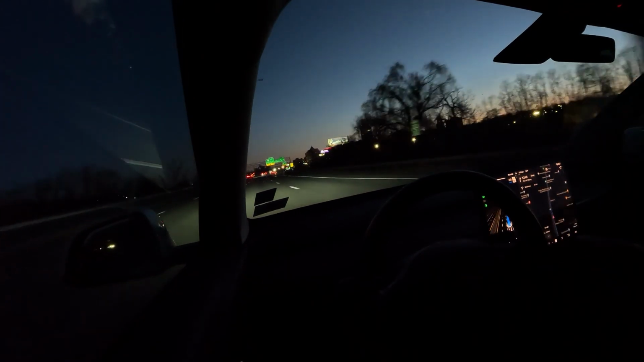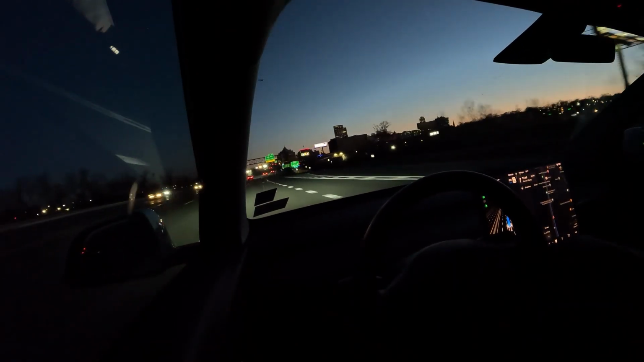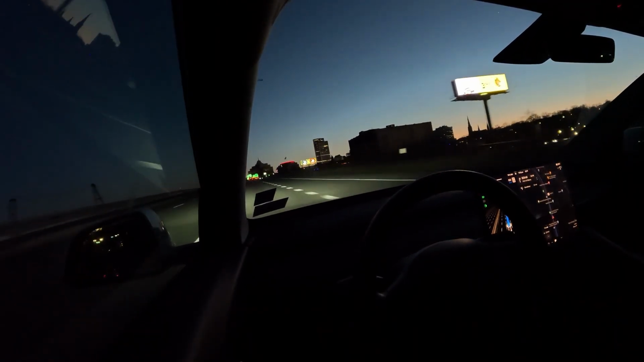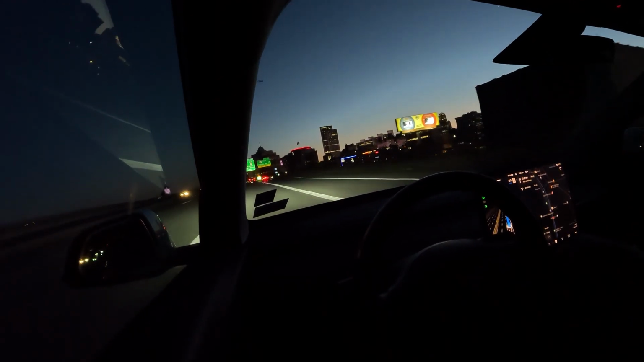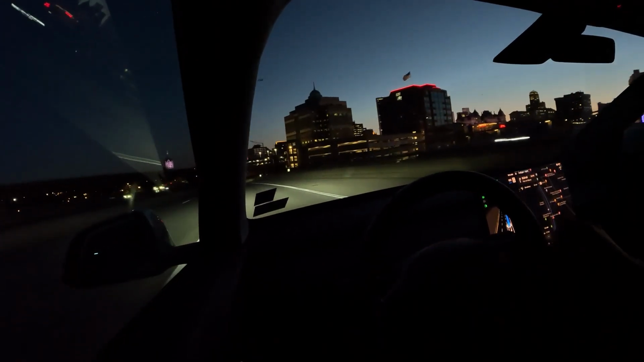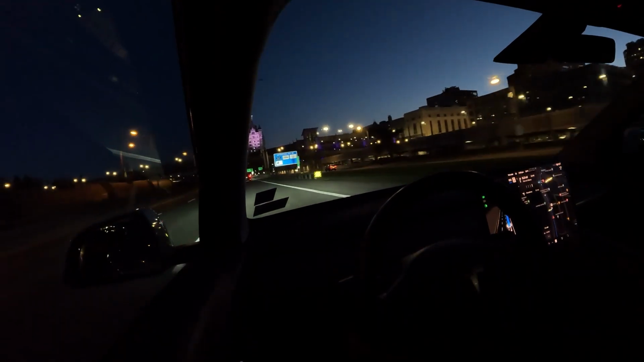I'll go 5 over so I can keep up with traffic and not keep other cars coming behind me. Exiting soon. This road here.